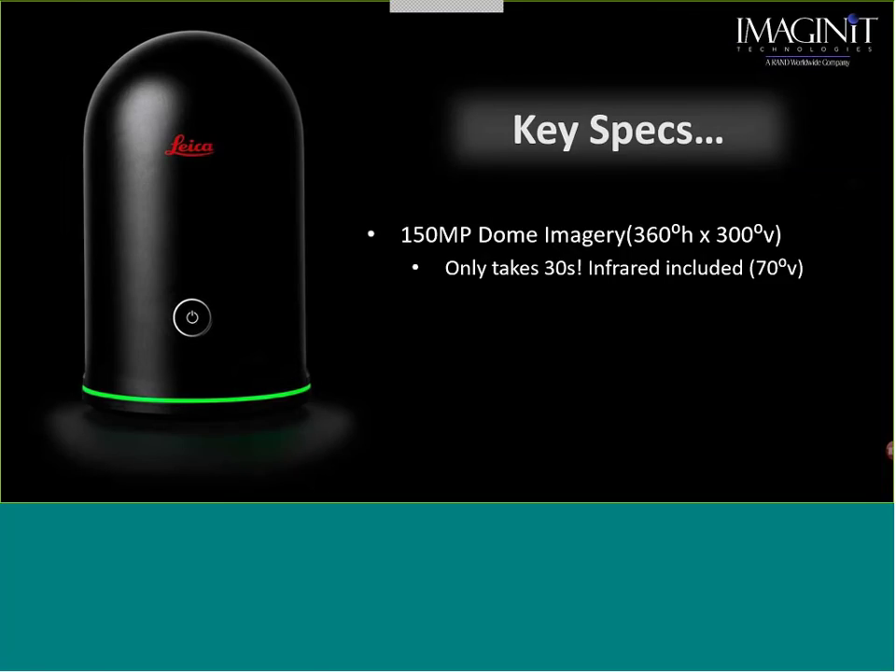Okay, first of all, it's 150 megapixel dome imagery. The nice part about that imagery is it takes 30 seconds, give or take 1 or 2 seconds. It's actually 32.2 seconds on a consistent basis. Not that I've tested it. Okay, if anybody's ever done any laser scanning, the most time-consuming thing about laser scanning is taking pictures. They've really done a phenomenal job cutting that time down by having those 3 cameras.